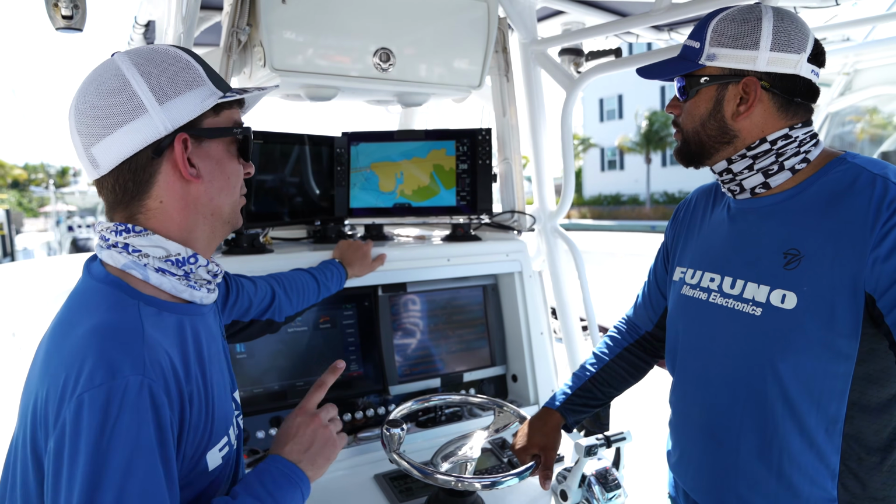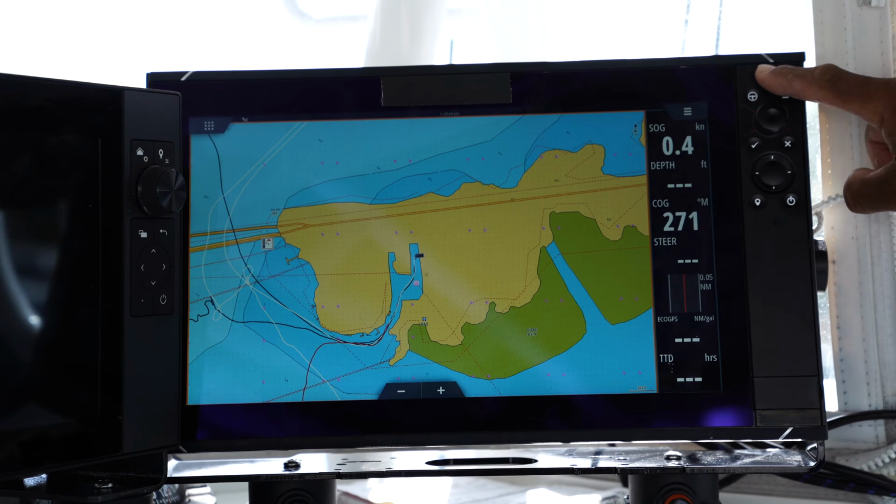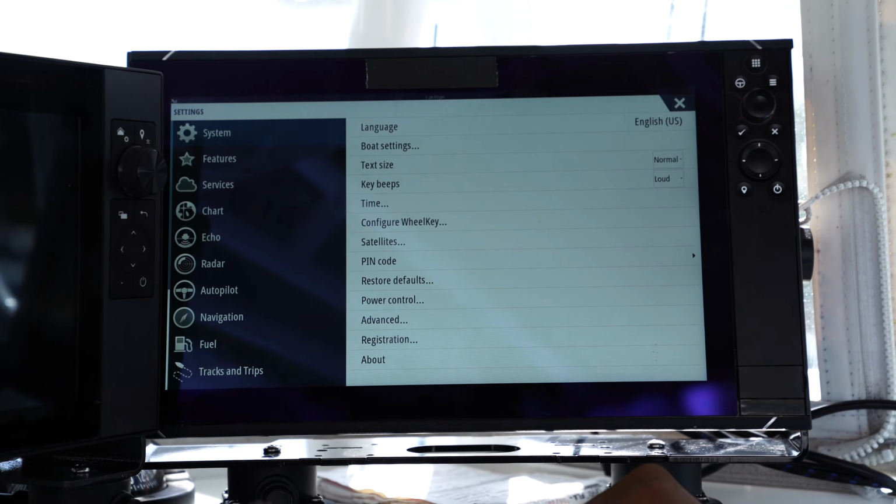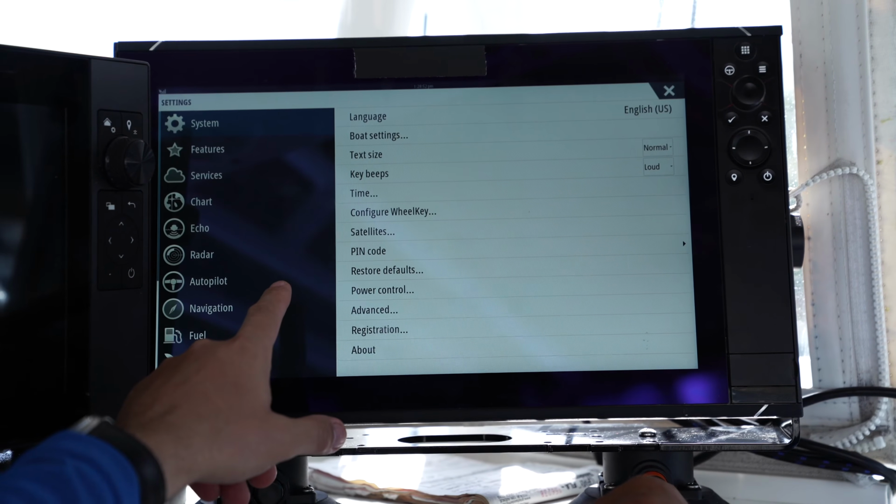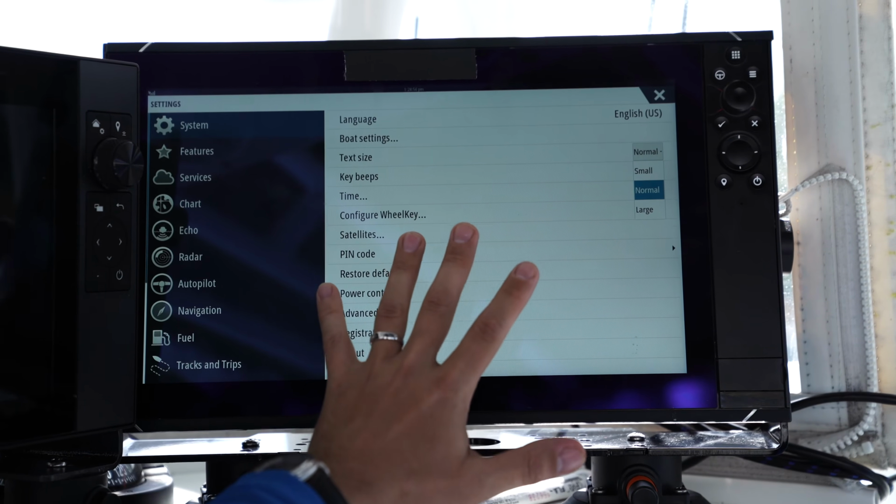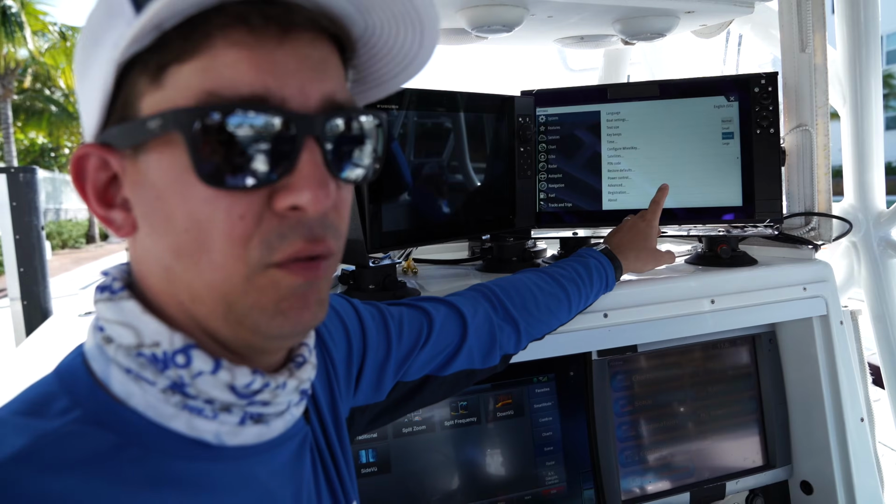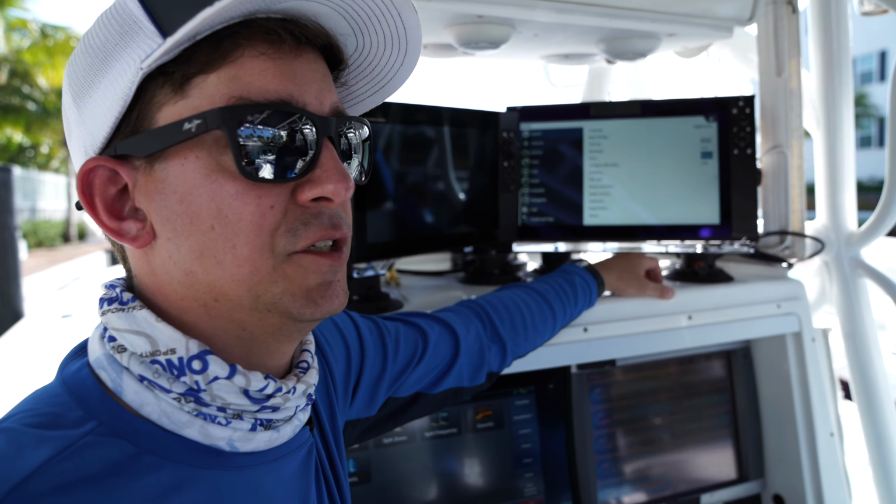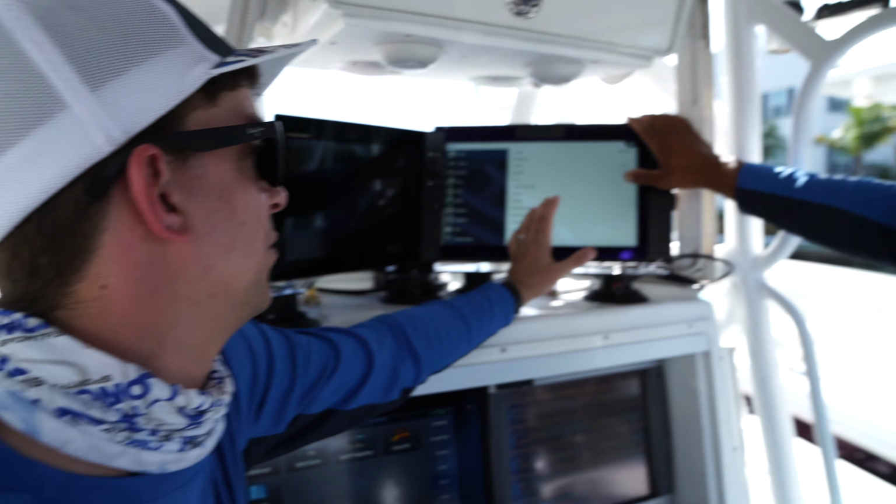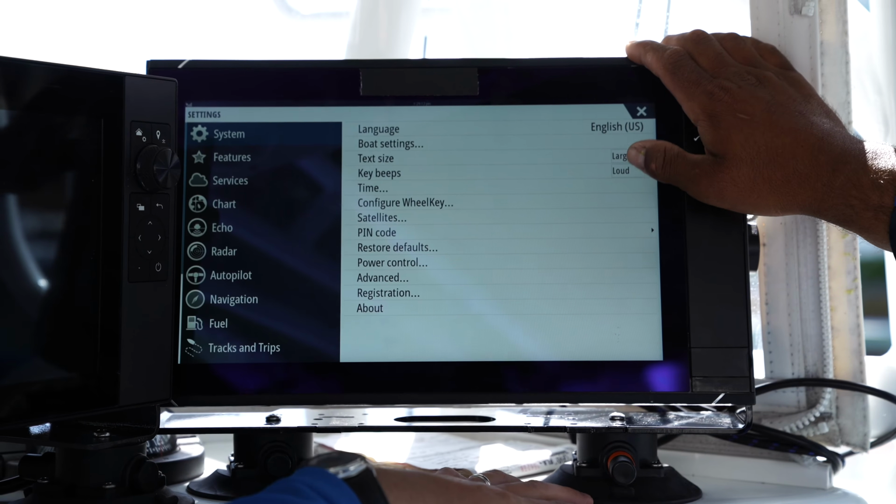I think we can get into the menu though, and we can change the actual font size. So if we go in here to menu and then go to the menu key, yep, and then under general we have text size. So this is really the only setting we have here. We can change the text size between large, normal, and small, which will affect just about everything. The waypoints, the menus, all sorts. So there it is in small, and there it is in large. It comes defaulted in normal.